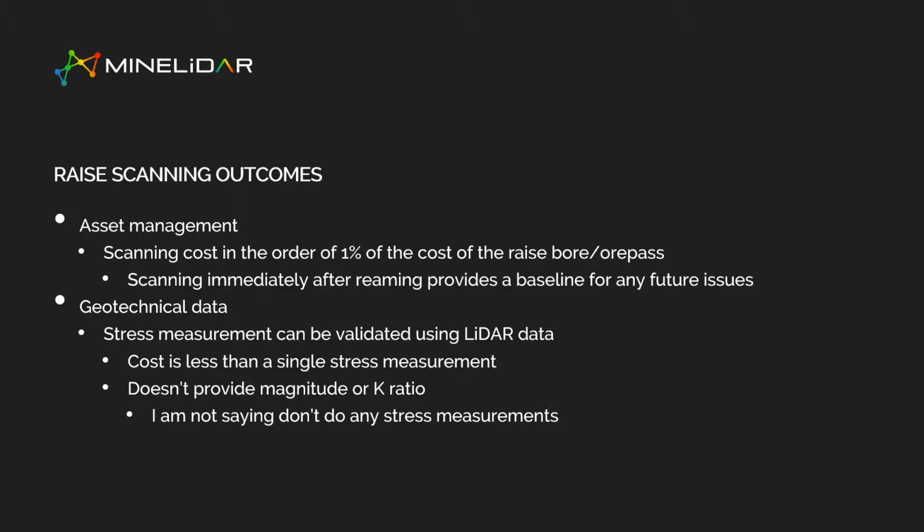So, raise scanning outcomes. Scanning a rise is much easier now. I remember scanning a rise 15 years ago or something, and it was a single axis laser that would scan every 3 meters or something like that in an arc with a point every couple of degrees. The richness of information now is orders of magnitude higher.